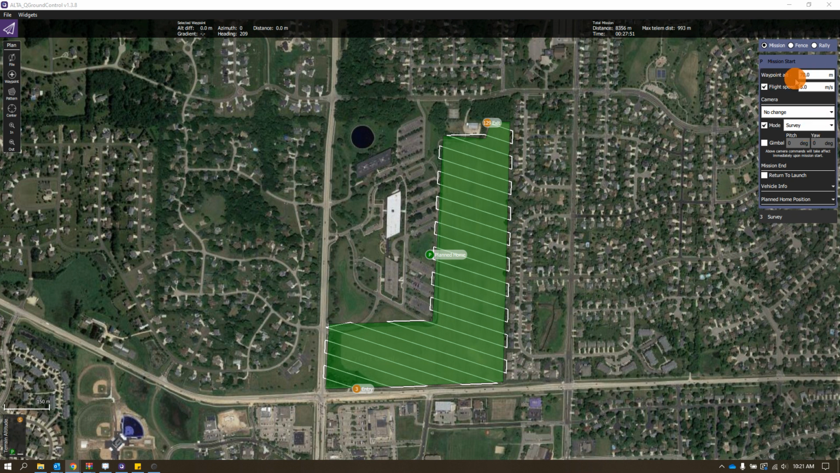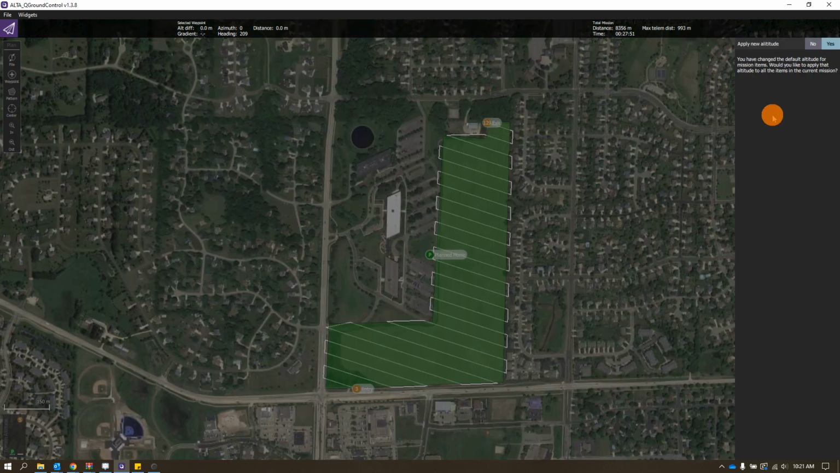Above it, it's our waypoint altitude. So this is the flight height that it's going to get up to before it goes off on its mission. Usually this doesn't matter too much because you're going to take off and fly it manually anyways to do your calibration moves before you start off on the flight. But for this, I usually just leave it at my flight height.